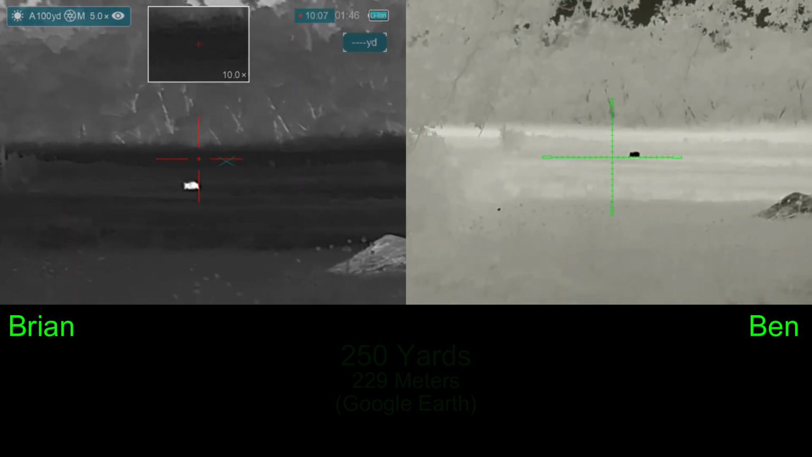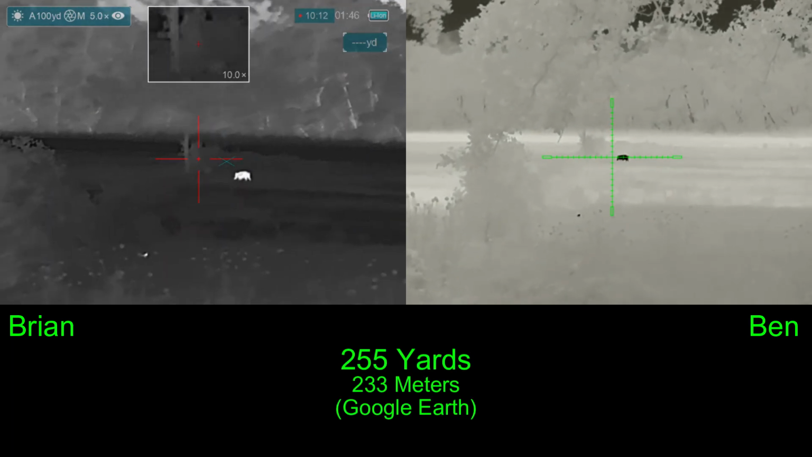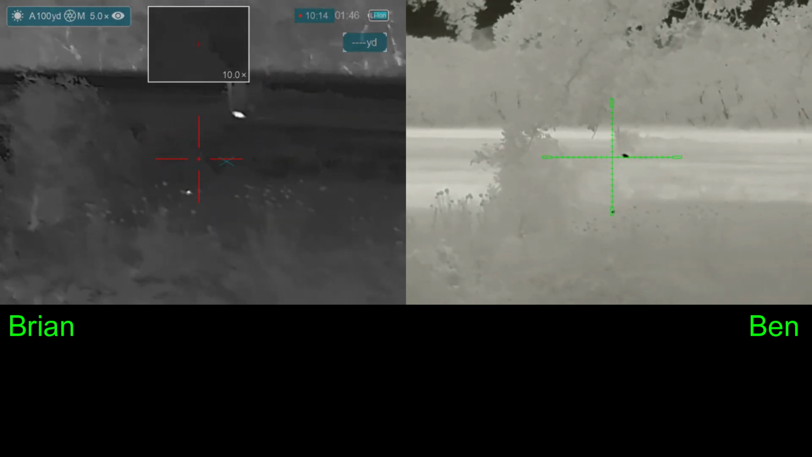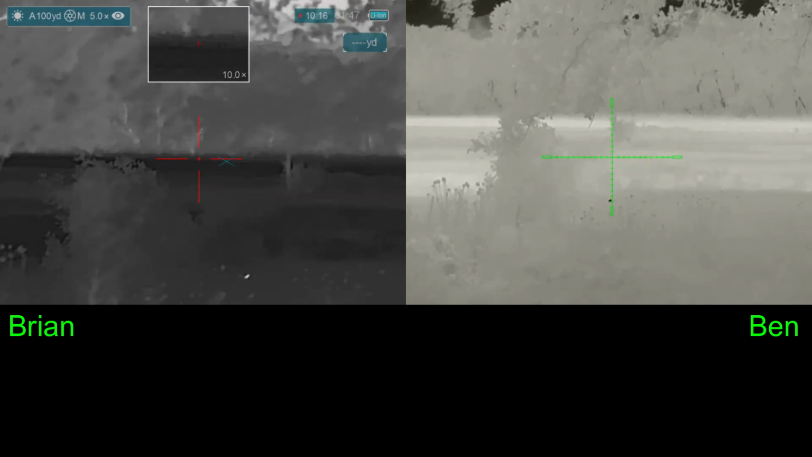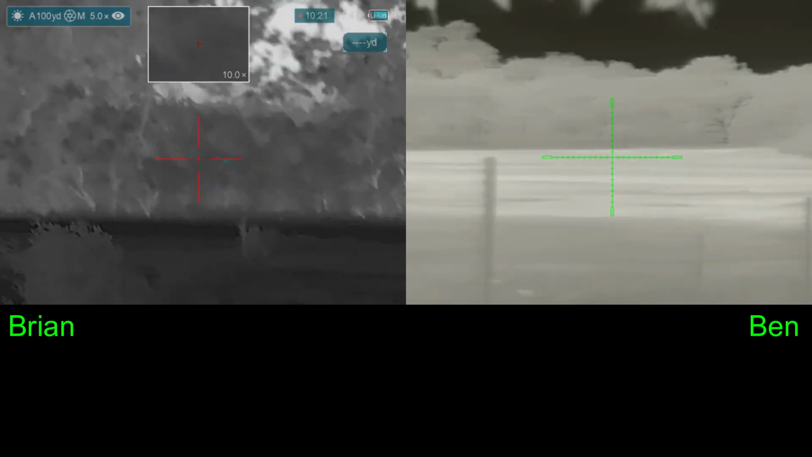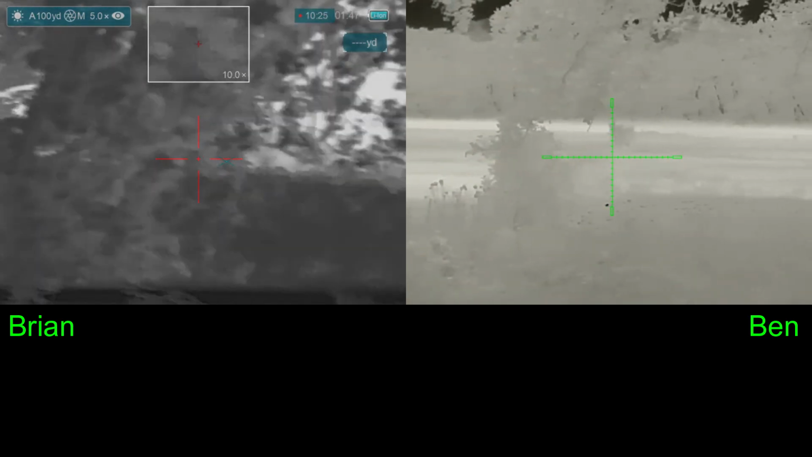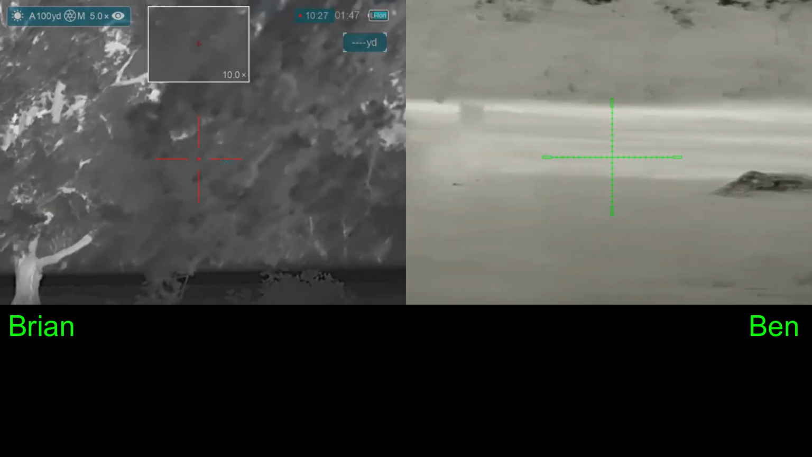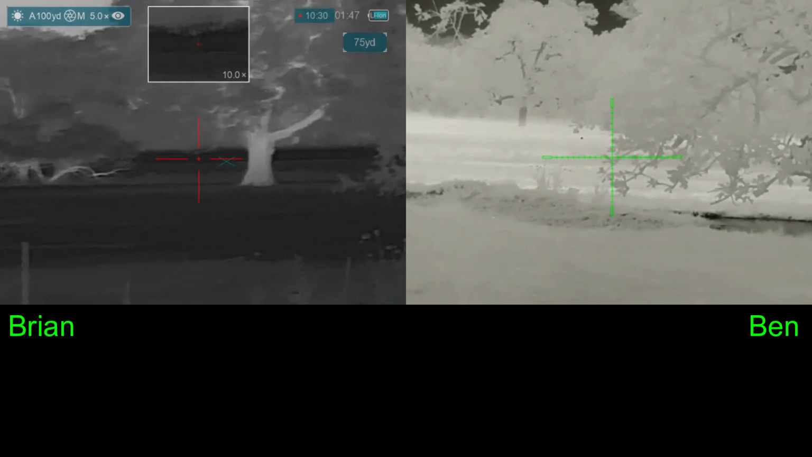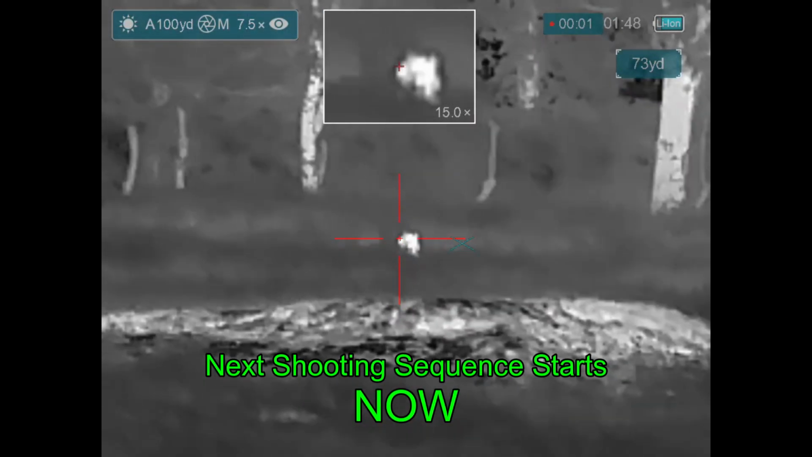I see it. Good hit. Mag change. I can find my mag. Okay. There's one away. We thought we were done. Do you see him? Uh-huh.